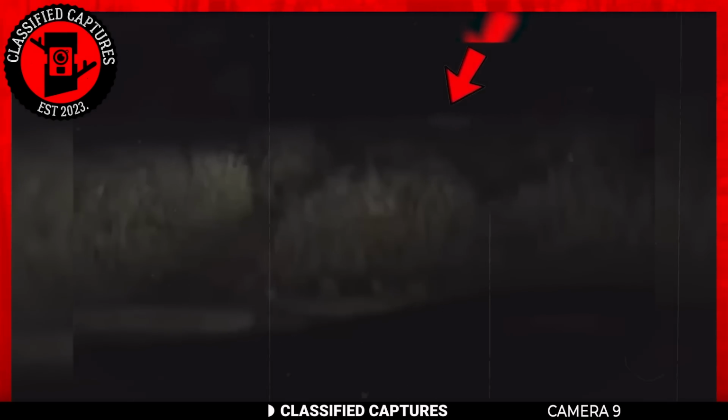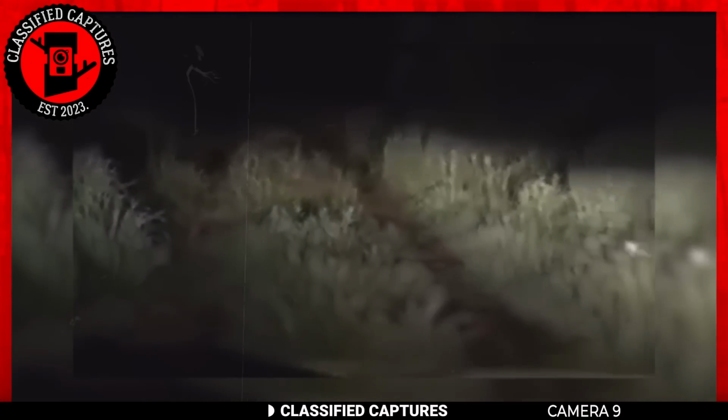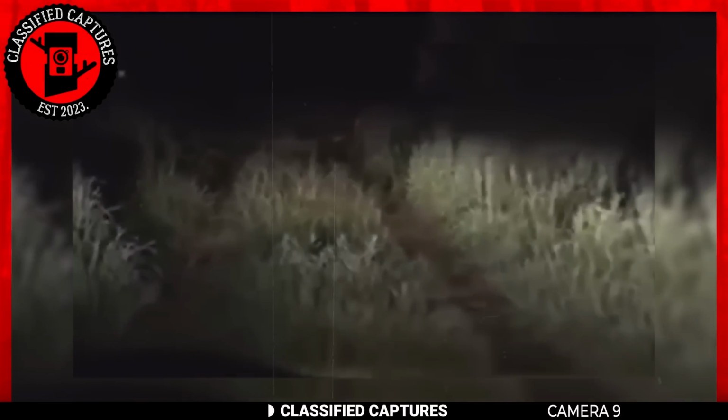But let's analyze the video. At first glance, it looks like it's a creature with white skin, perhaps a rake. But once you zoom in, you realize that this white covering is nothing more than fabric. Could this footage have actually been the result of an elaborate hoax? Well, I believe so. There's no plausible explanation for what we see.